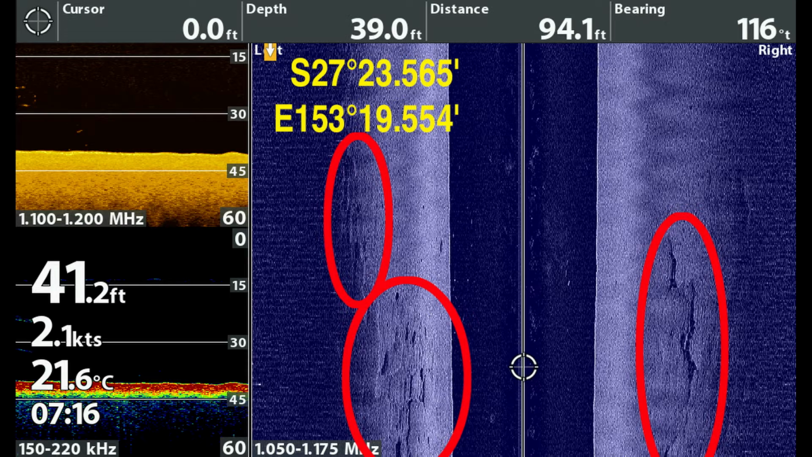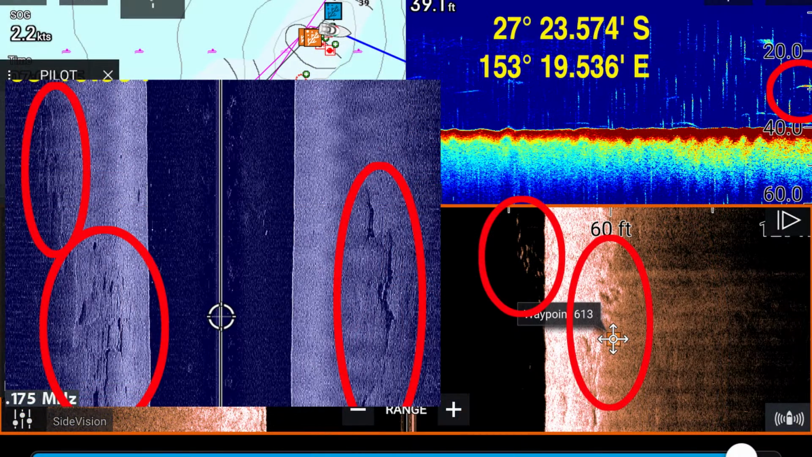But if we go over to the Hummingbird image, we can definitely see the bottom a lot better. There's some irregularities on the bottom, but there's also a lot of fish shadows on the bottom. It hasn't picked up the ones in the water column quite as well, but you can see there are some there. I think the Raymarine settings need a little tweaking.